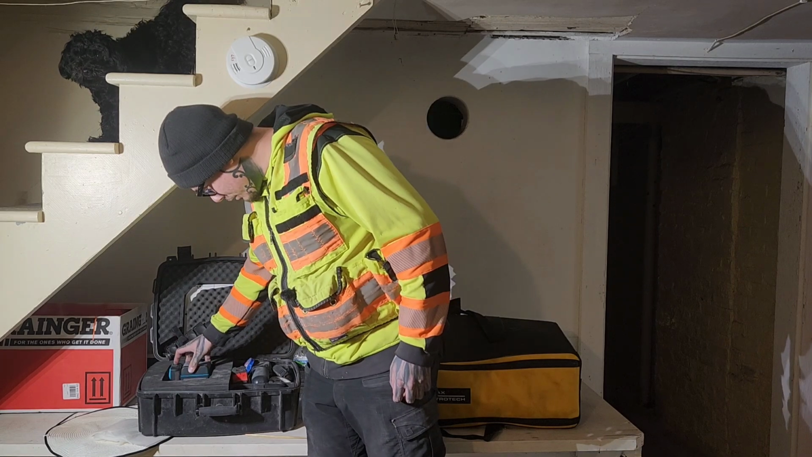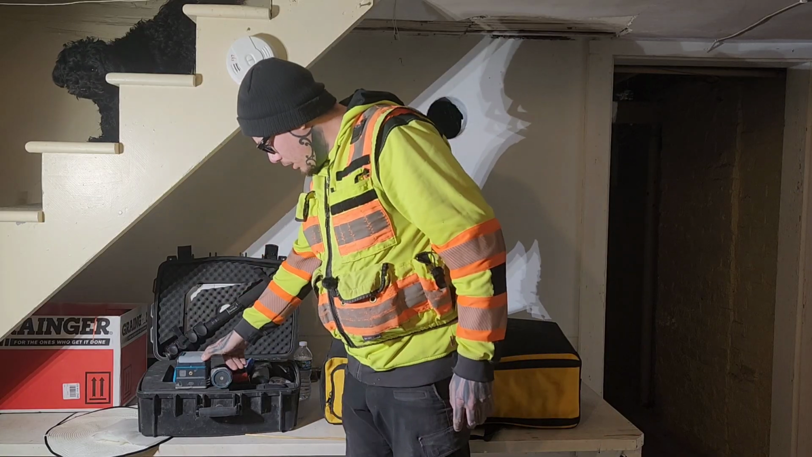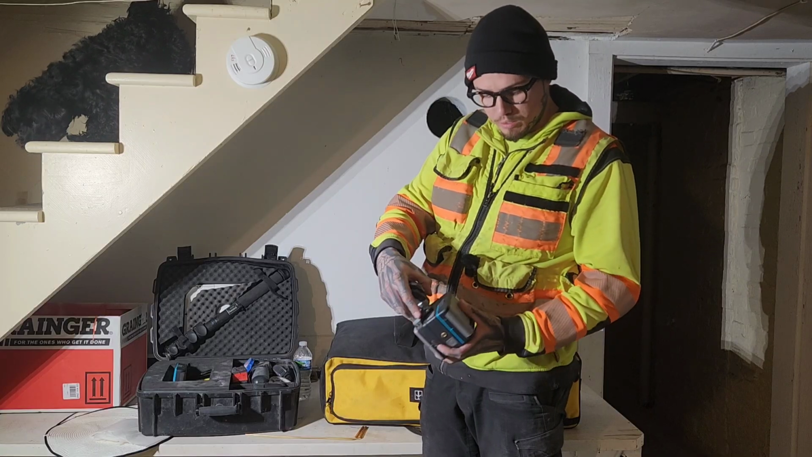It's a little bit of a mess. I've got off a couple hefty jobs today. We'll start with the Proceq GP8800, detachable battery.